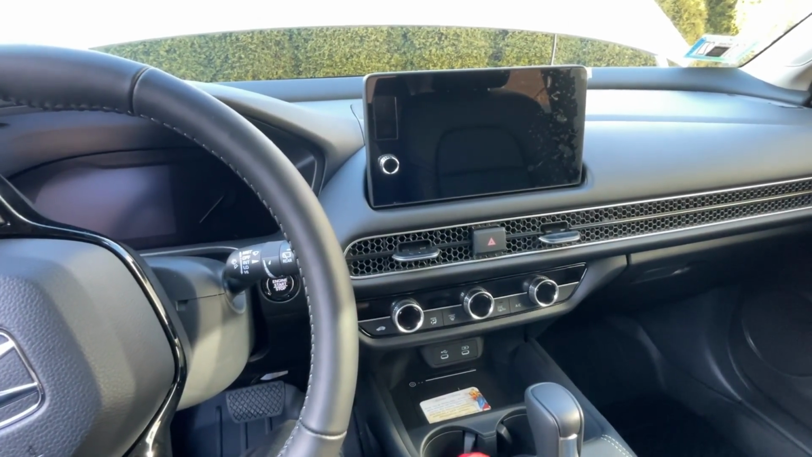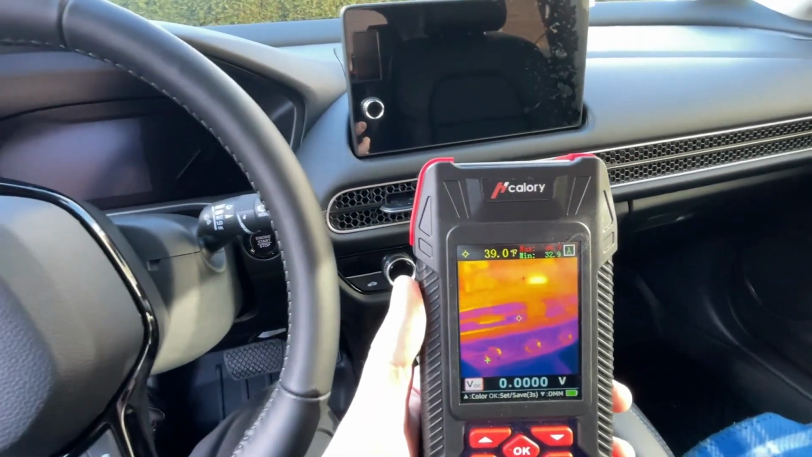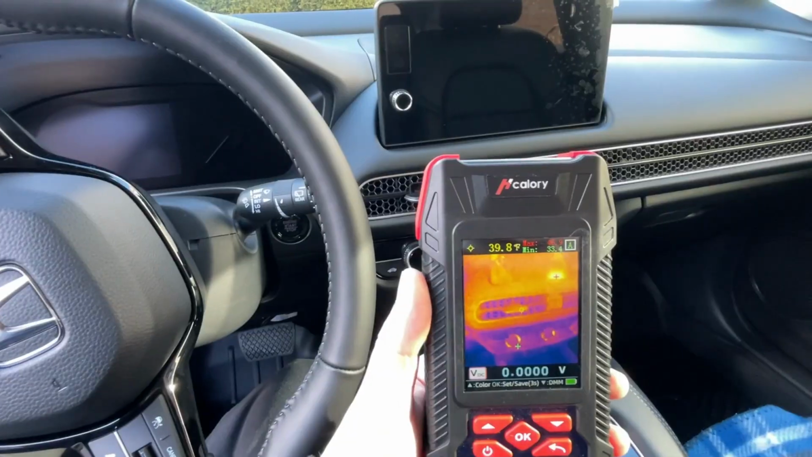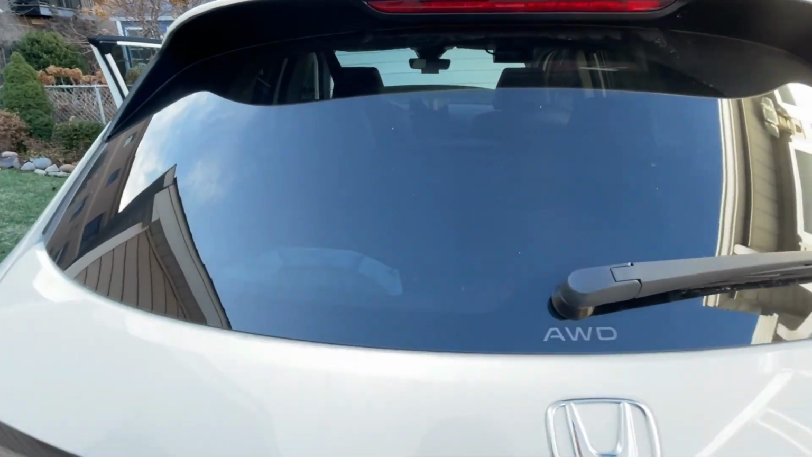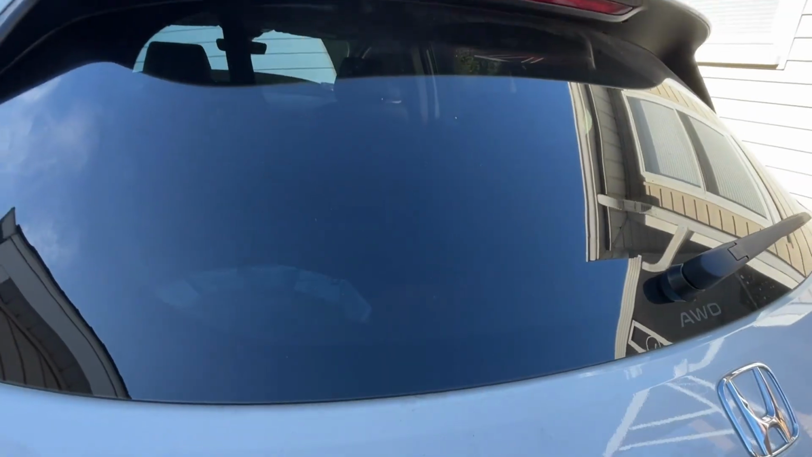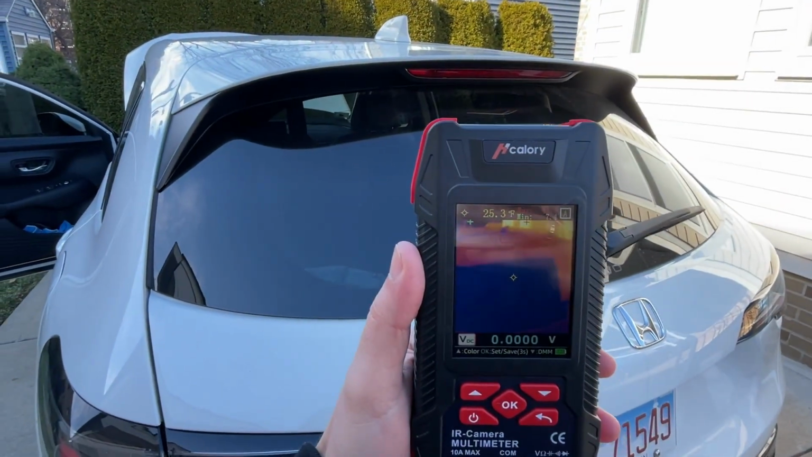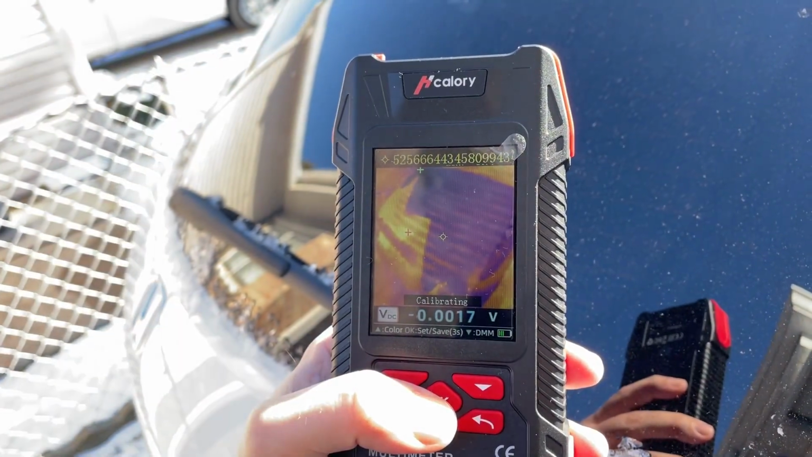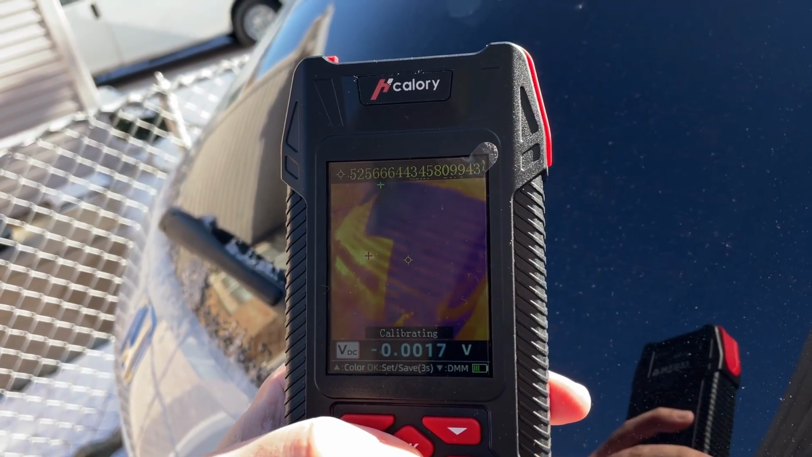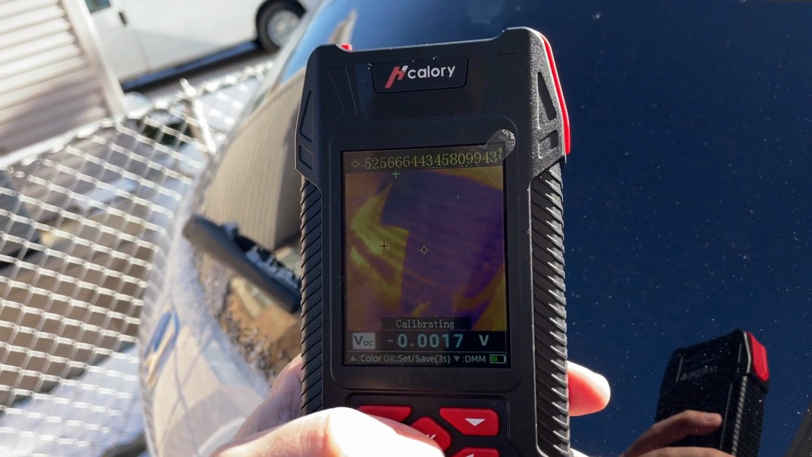Depending if heat is coming out of them or not, you can compare. If it's cold, it will be blue, and if it's warm, it's going to have a nice red tint to it. If your vehicle has a windshield or rear window defroster, to make sure it's working properly and the heat is being activated, you can go ahead and pull up the infrared and see if it lines up. If it lines up and you can see the heated lines, then you know all your defrosters are working.